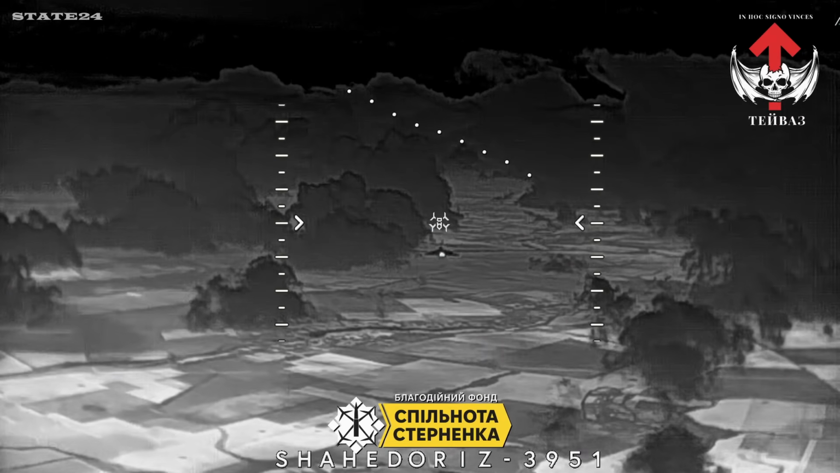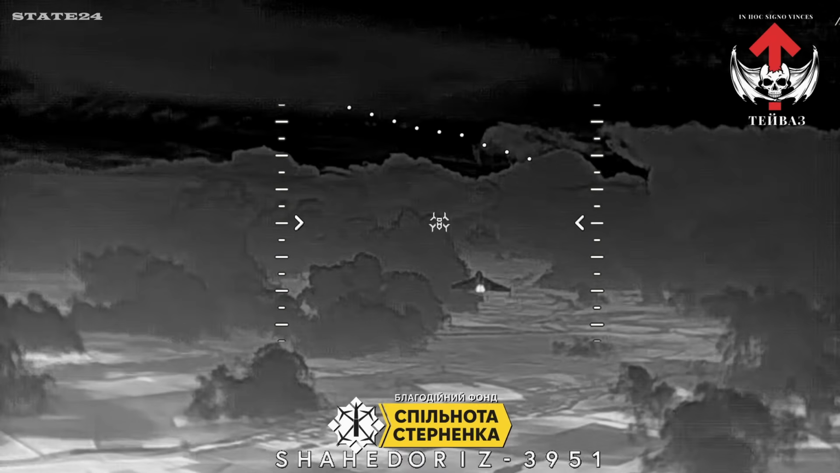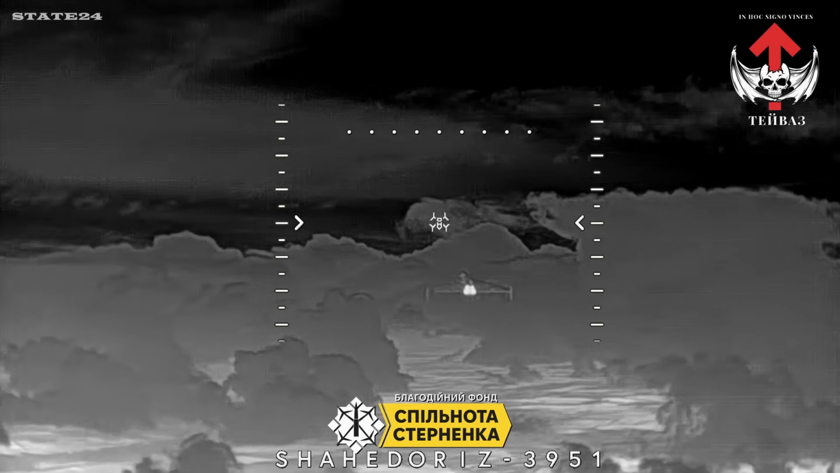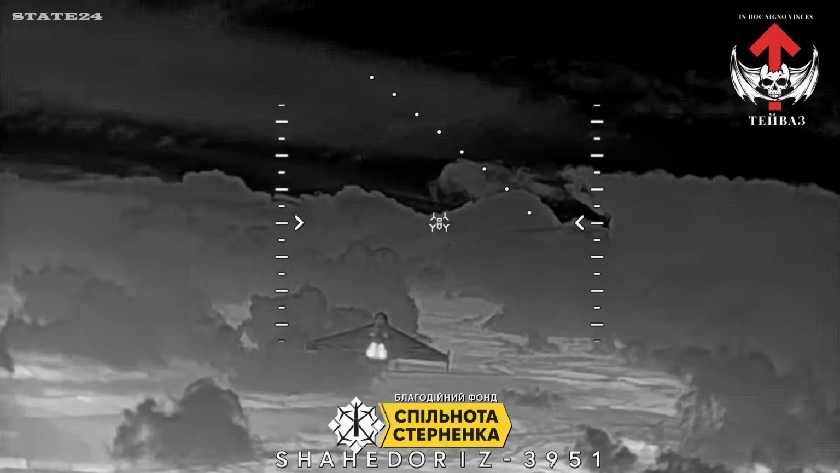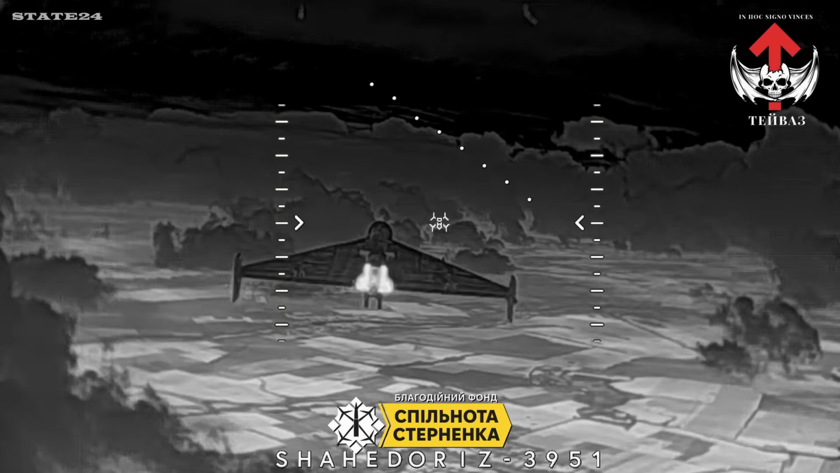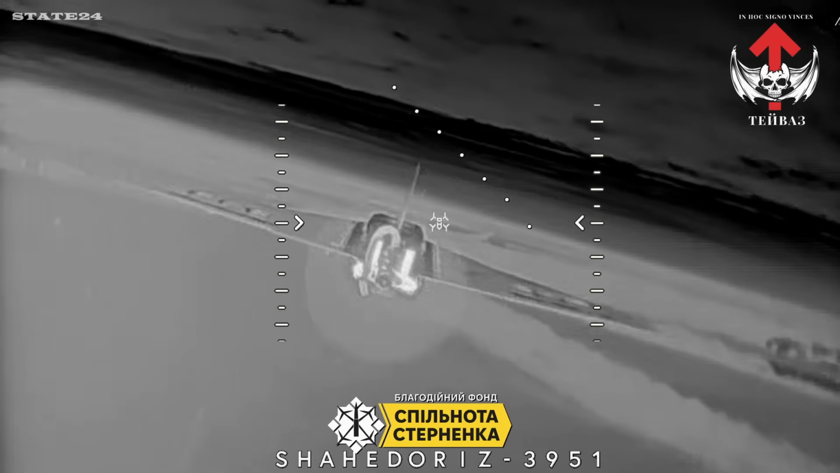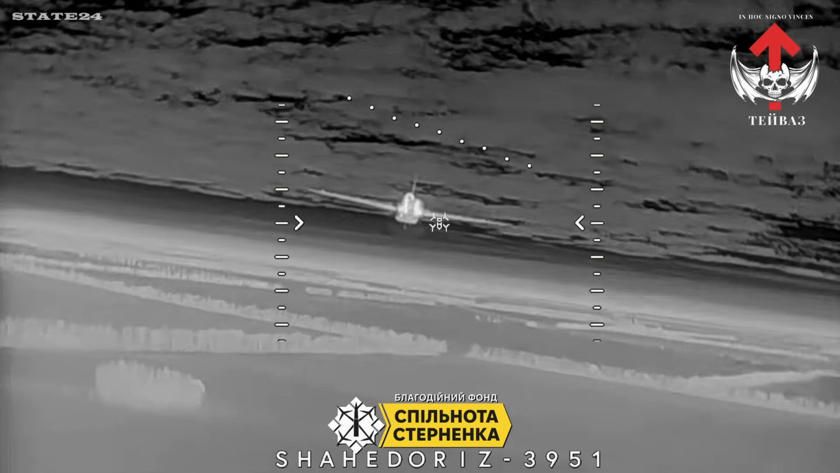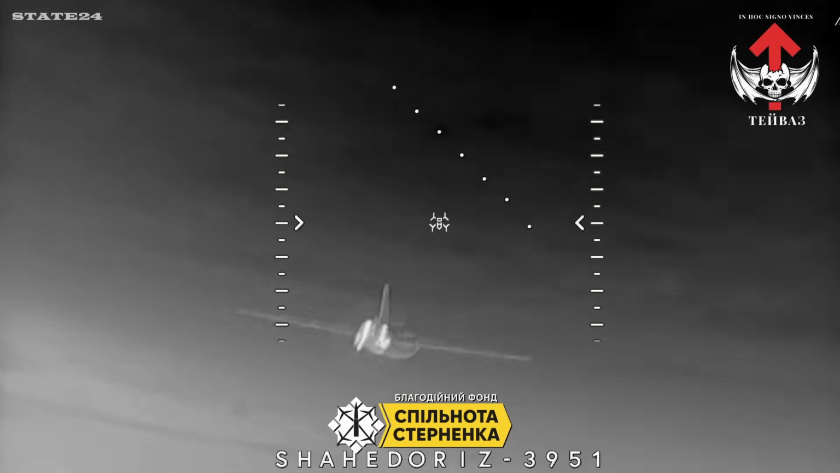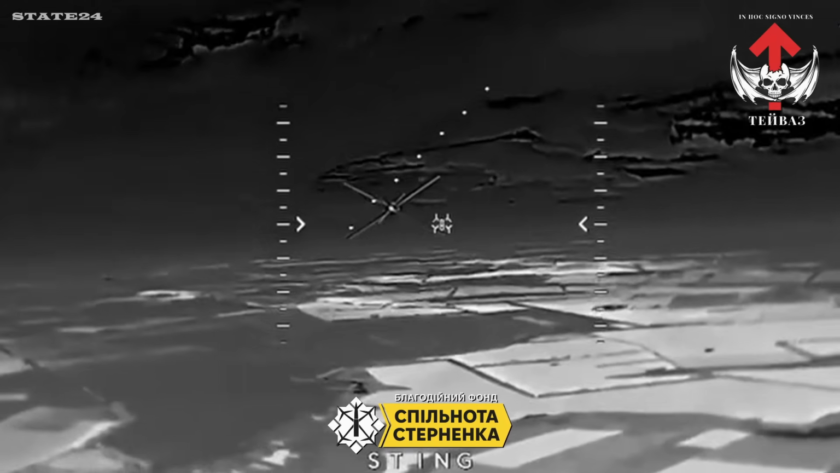Ukrainian air defense at the unit level. FPV drones intercepting Russian drones in the sky. A Lancet, 3 Shaheds, 4 Gerberas, all taken down in the same operation. 8 Russian threats, all stopped before reaching their target. Not missile systems, not radar-guided interceptors. Just drone operators hunting drones, one after another, and winning every time.